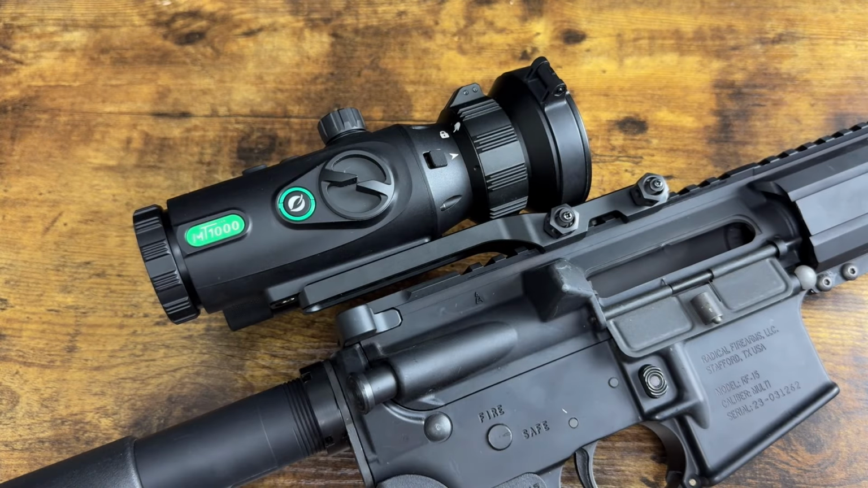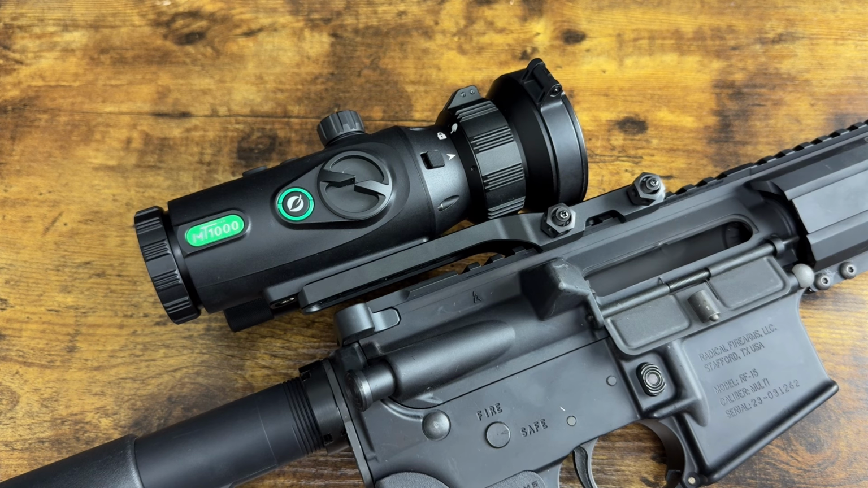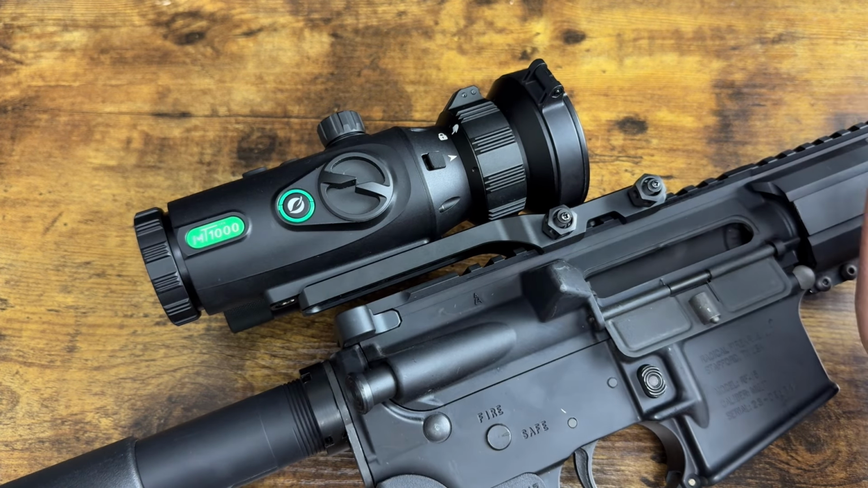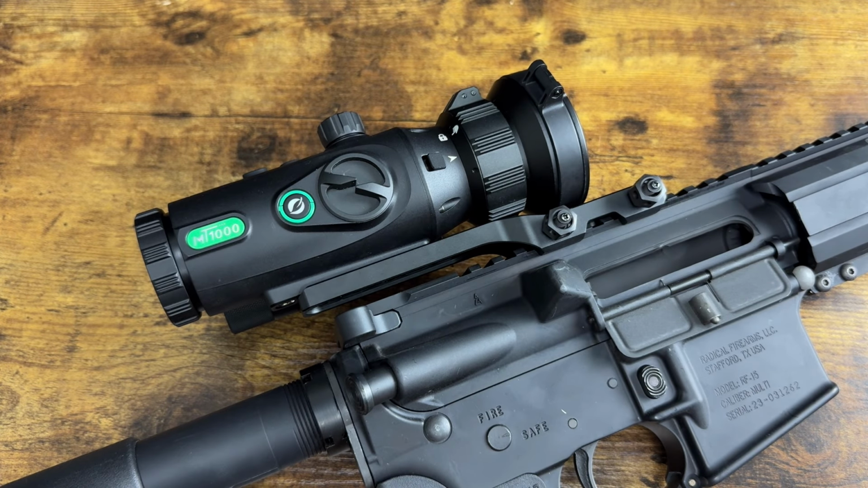Okay, folks, as you can see, we have it mounted. I mounted it to the Radical Firearms SOCOM MHR One. That's because I wanted to suppress it, and this was set up for a suppressor. I don't want to take all the other optics off my Colts or my Daniel Defense, so we're going to throw it on this test rifle.